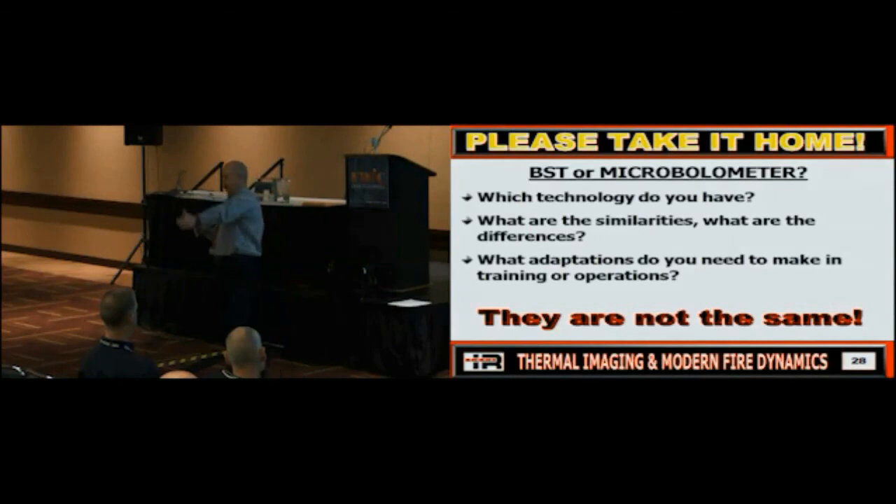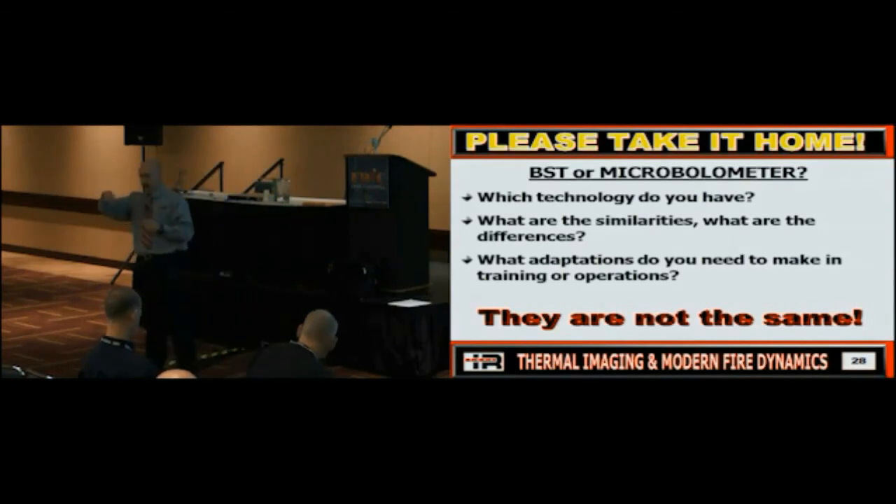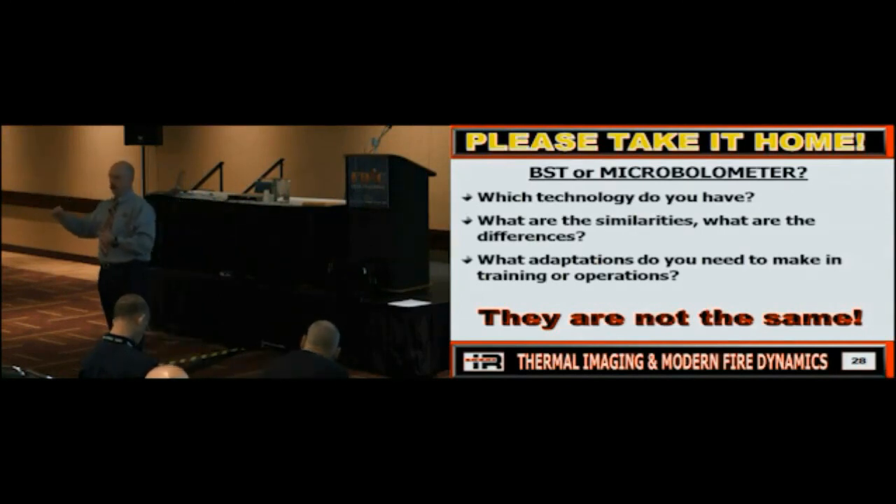Now, BST was not full whiteout because the original camera I had was even a generation before this, photoelectric Vidicon tube. When the guy came and trained us, he said, do not look at the fire with this camera. And we're like, what the hell are we supposed to do with it? He said, if you look at the fire, it's going to go white, the tube's going to burn out, and it's done. So it was like fire, oh, don't look at it. Fire, oh, don't look at it, right?